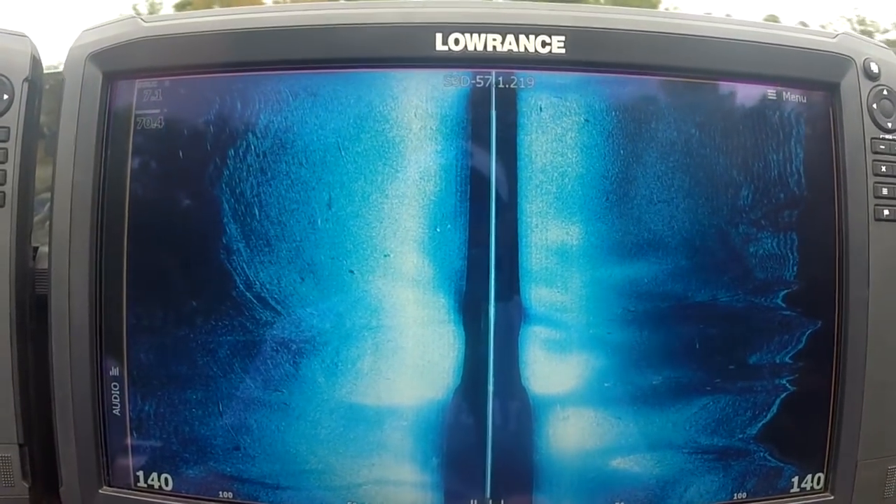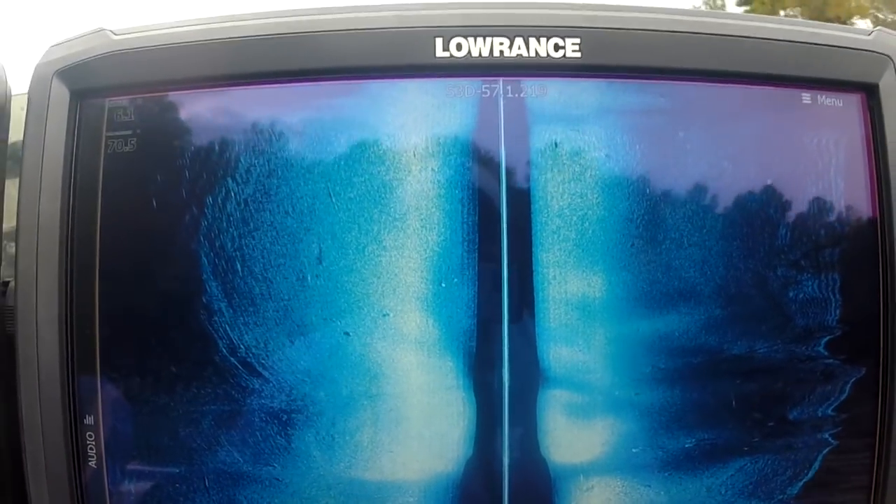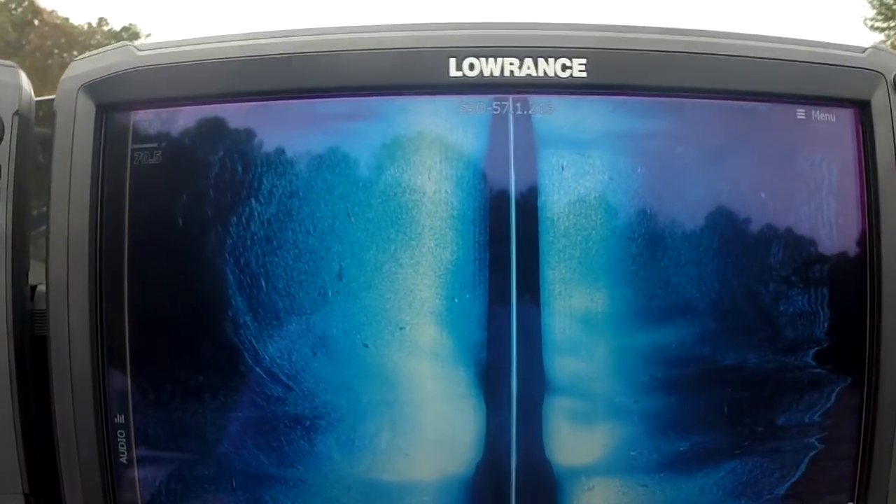We've got one other little point of interest over here that I've seen that we may be able to get a little bit better shot on and a little bit better measurement.